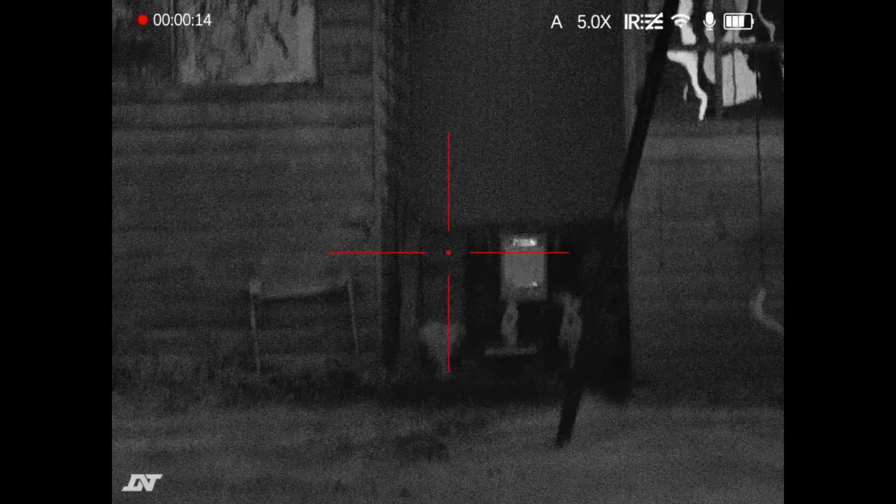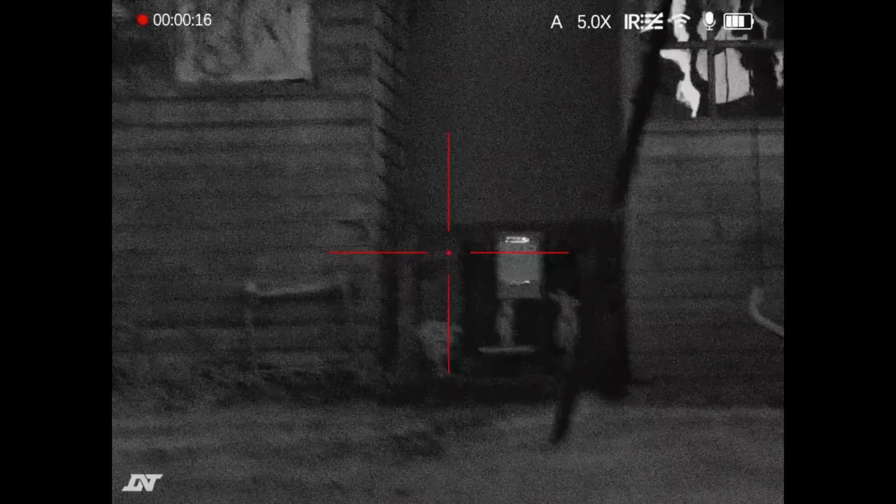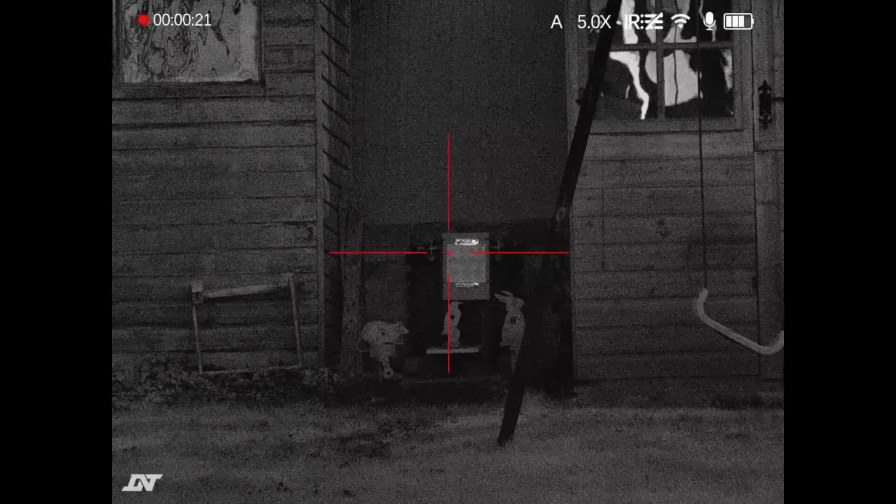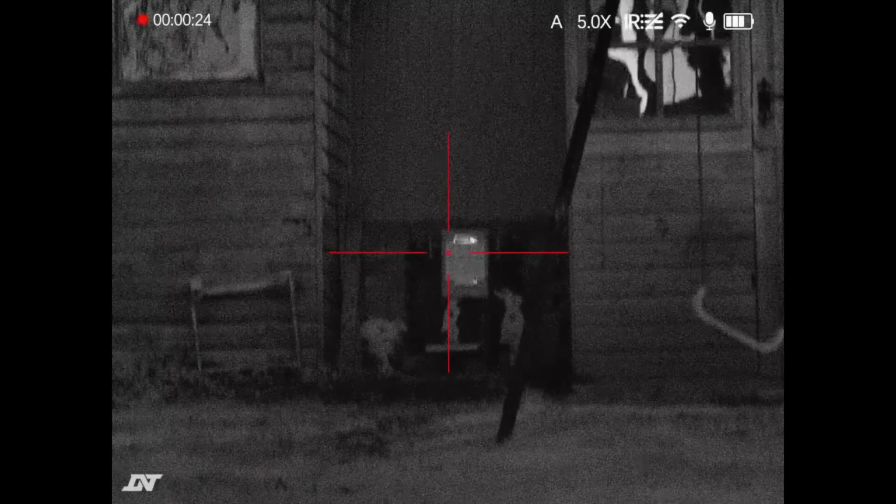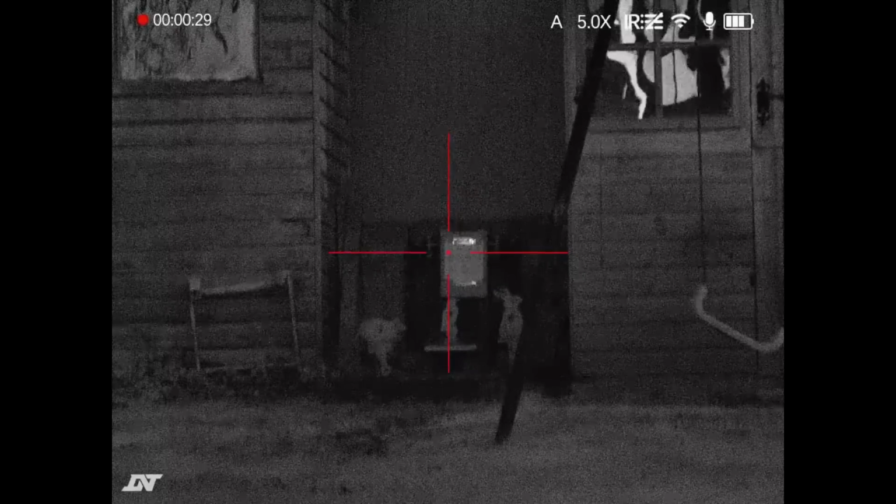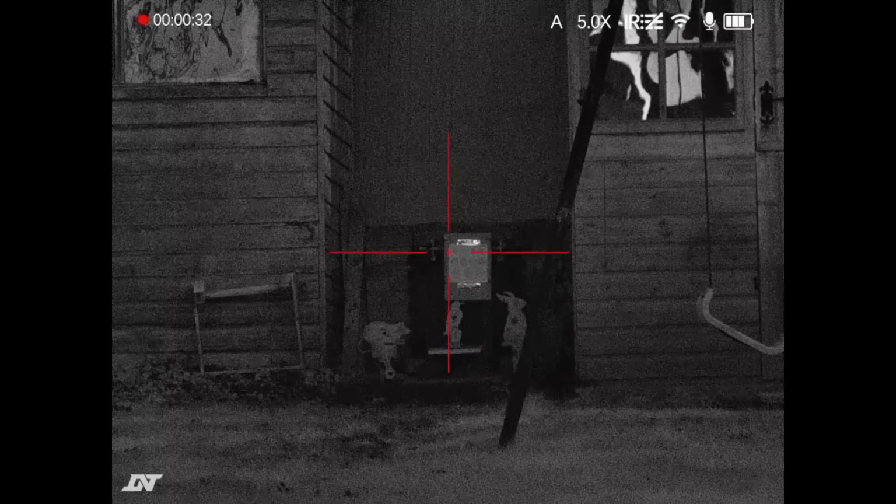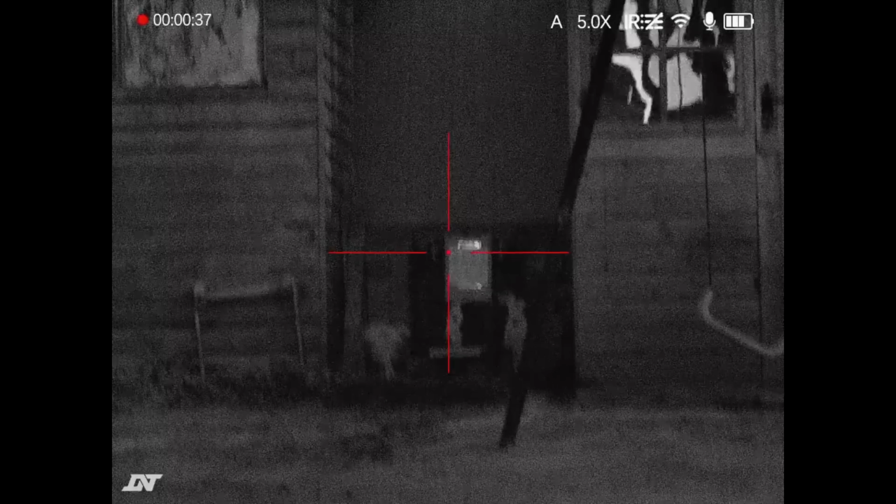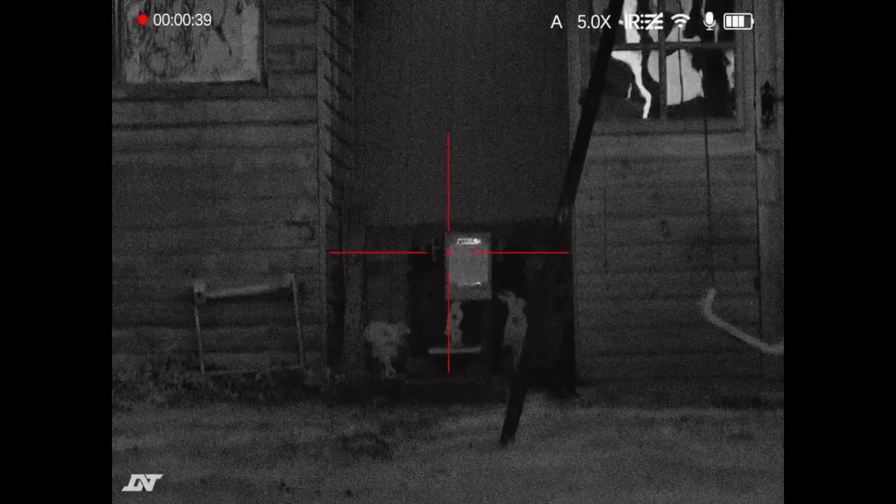Well, here you can see now total darkness on the daylight mode because the sun's gone down. So I'm going to give the left button a long press to bring up nighttime mode, and there we go, we're in nighttime mode. Now everything works exactly the same as far as the buttons are concerned as the daylight digital mode. So I can change the colour of the reticle with the up button. The only difference is now the short press of the left button will turn on the infrared torch.